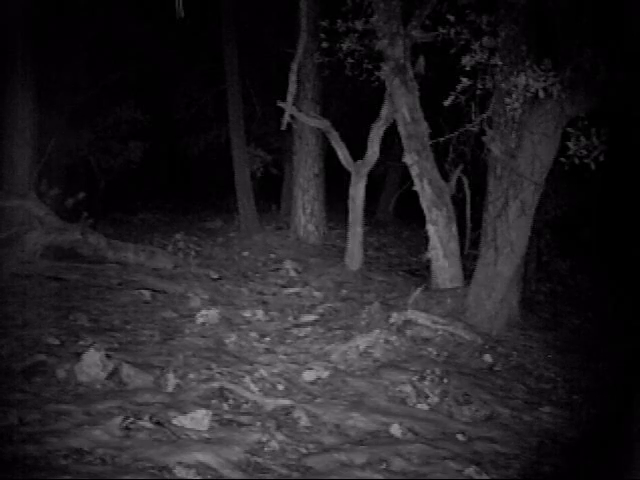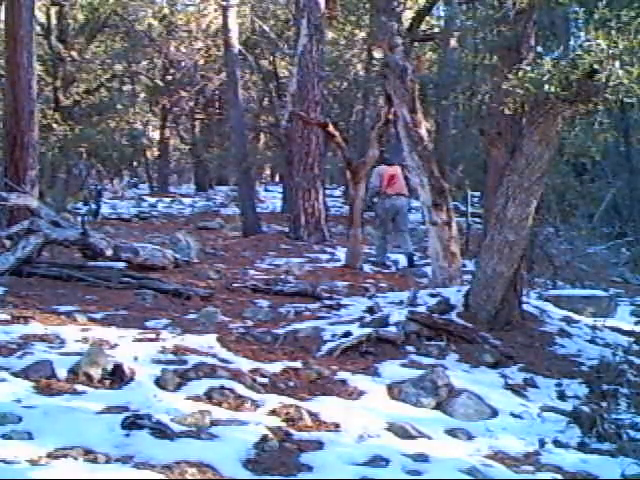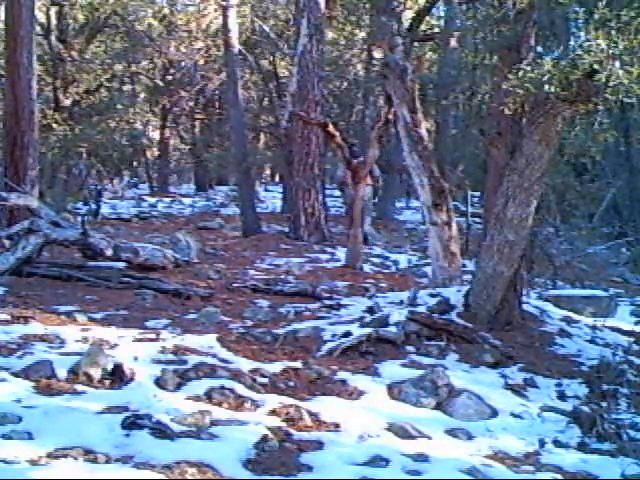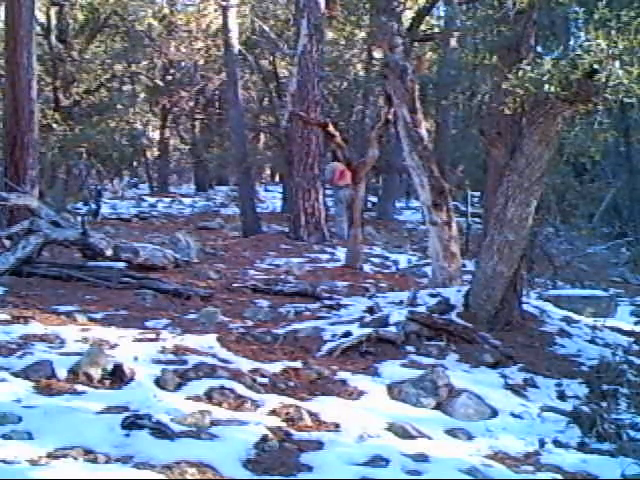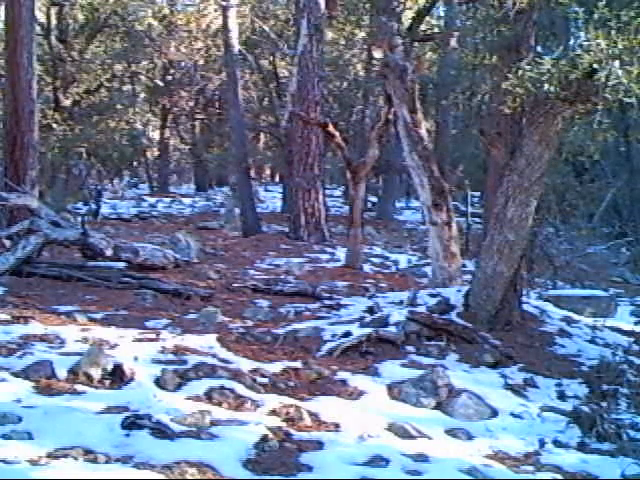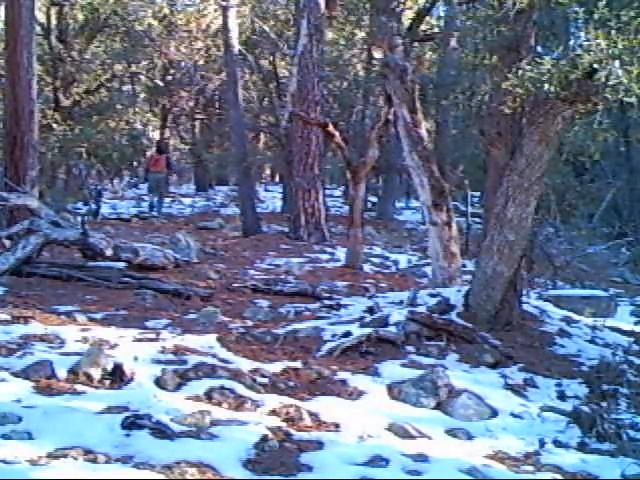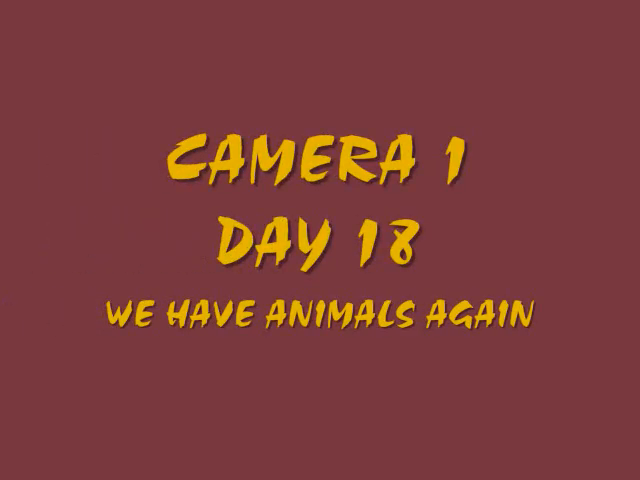Now the next day, or on day 14, I believe that was, we see a lone hiker or hunter walking through the area, and there is a trail that he's following, which is very interesting.